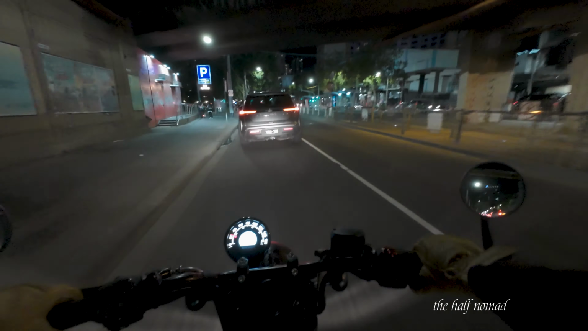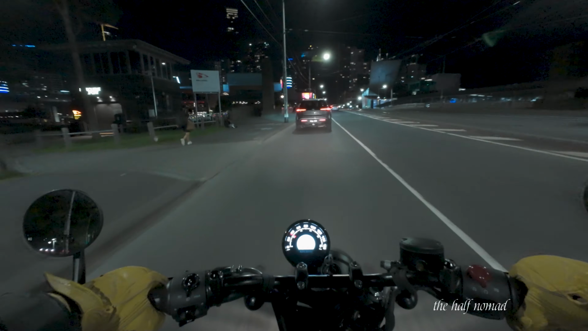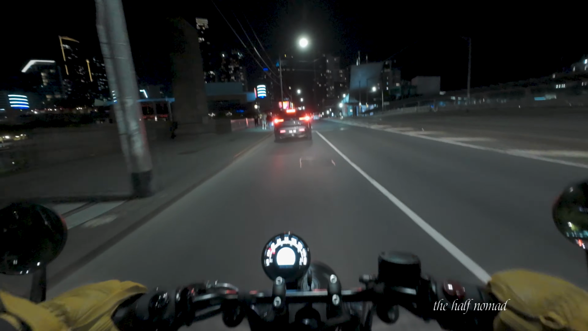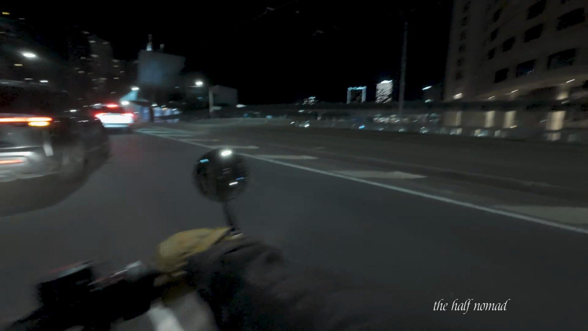So we're just going to be crossing the river. It's called River Yarra. So on my left here is the city, as you can see, and on my right is an area called Docklands. Wow, look at that traffic. There's the city there.